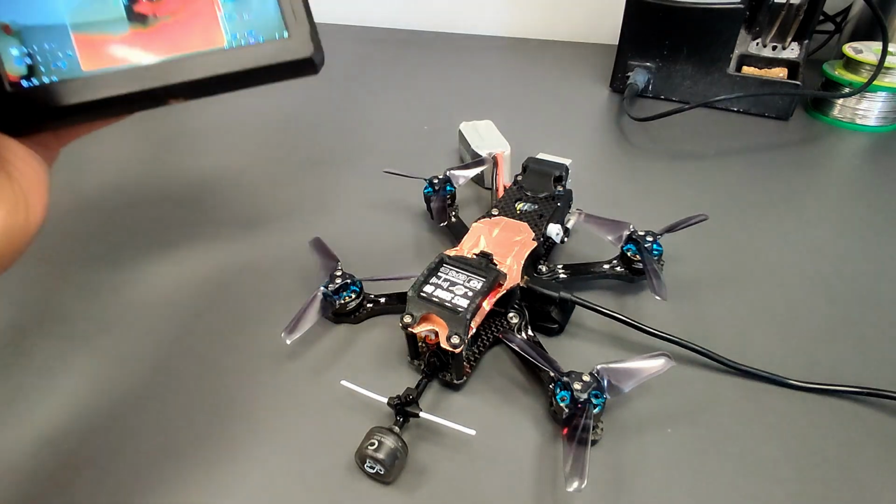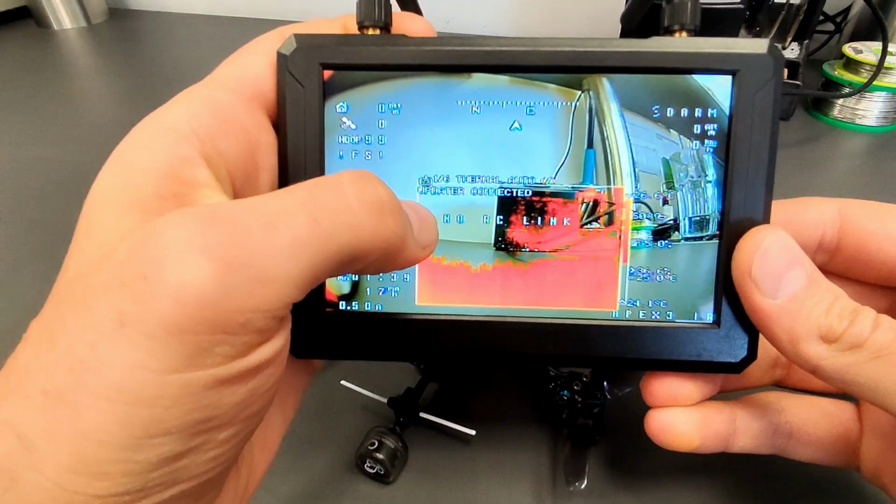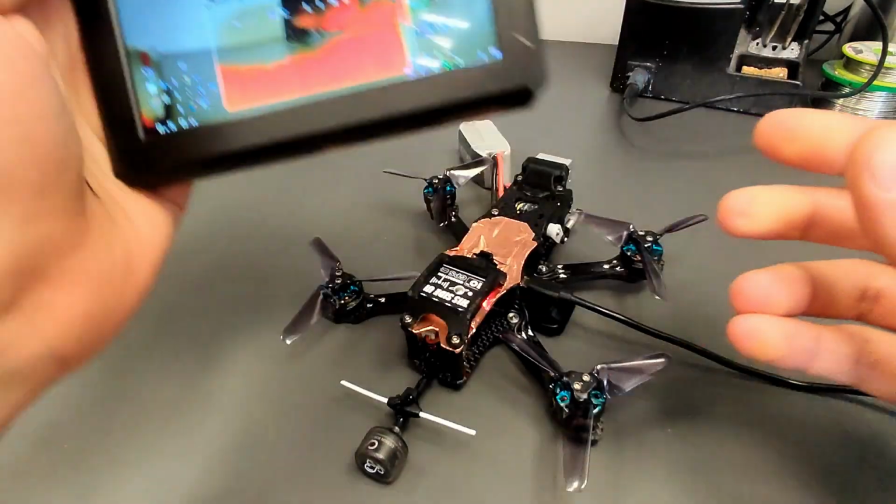During the update, the OSD is frozen and "Update in progress" appears.